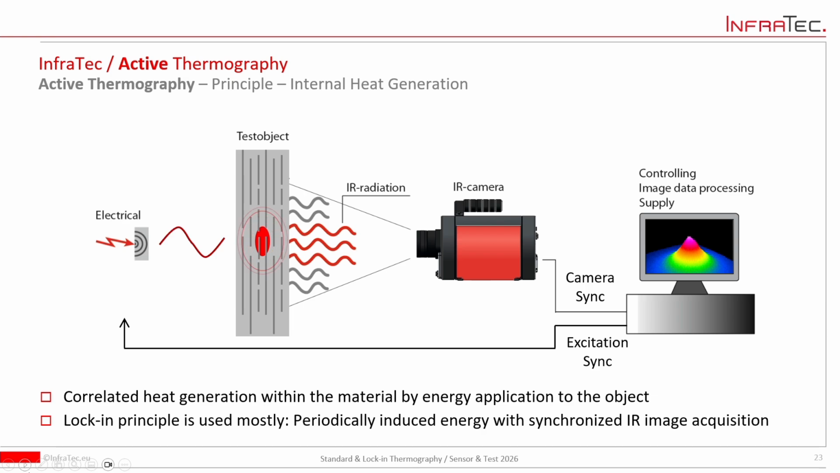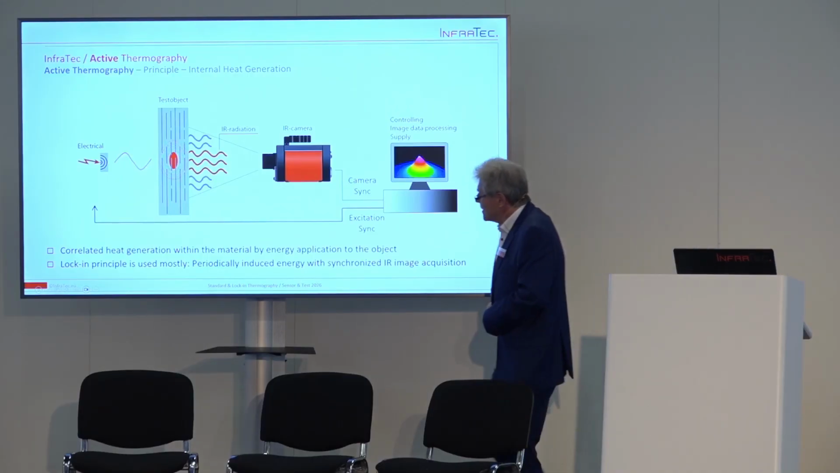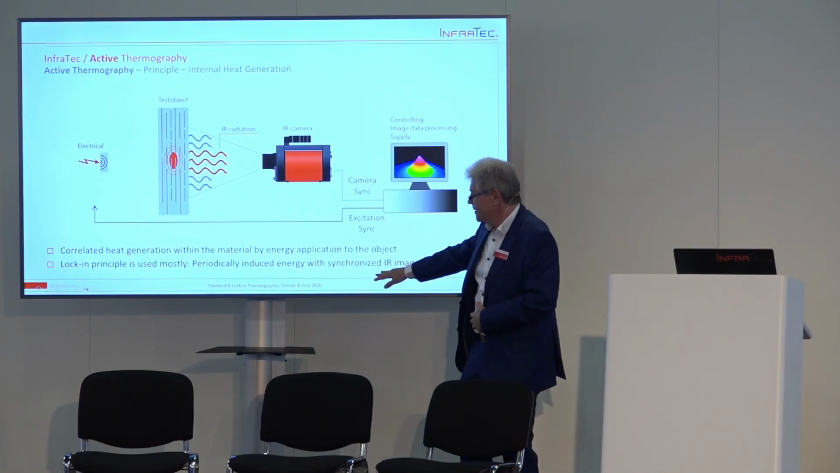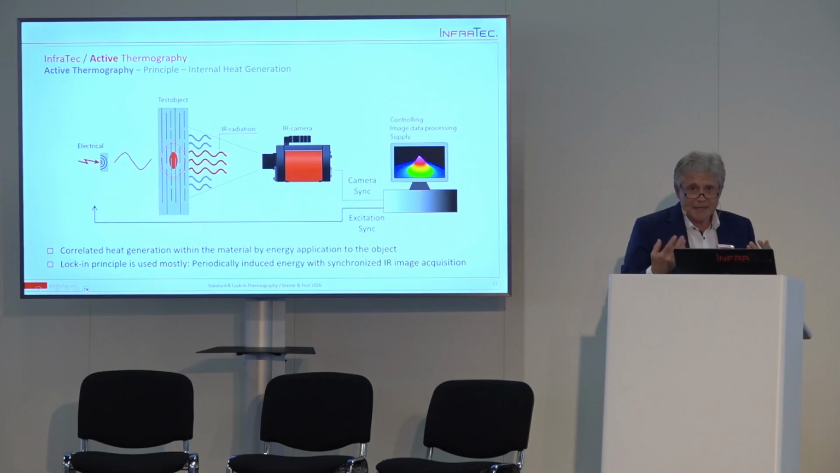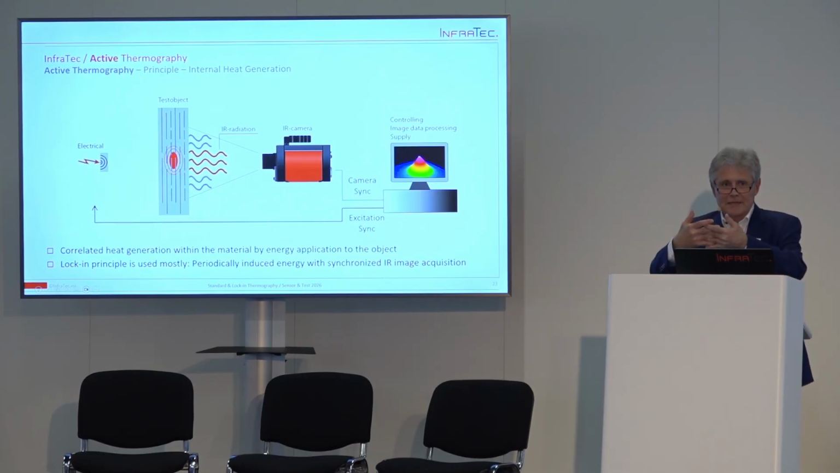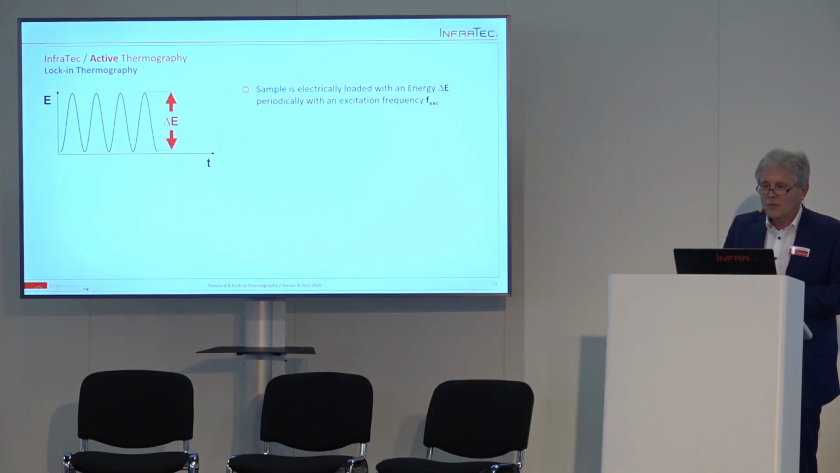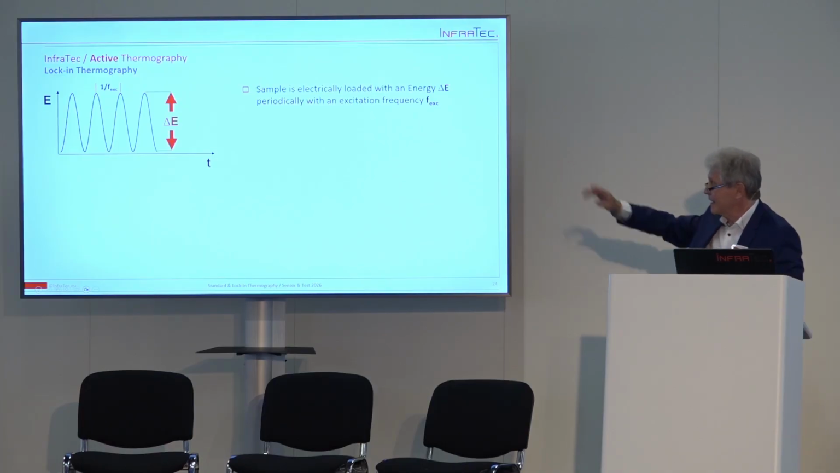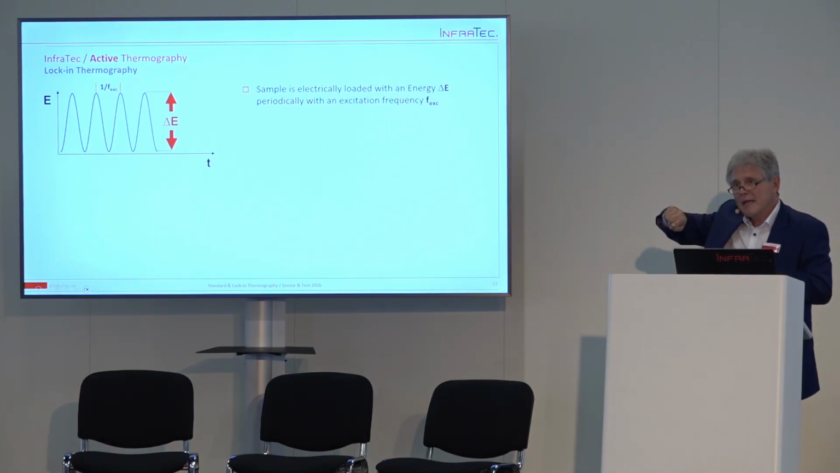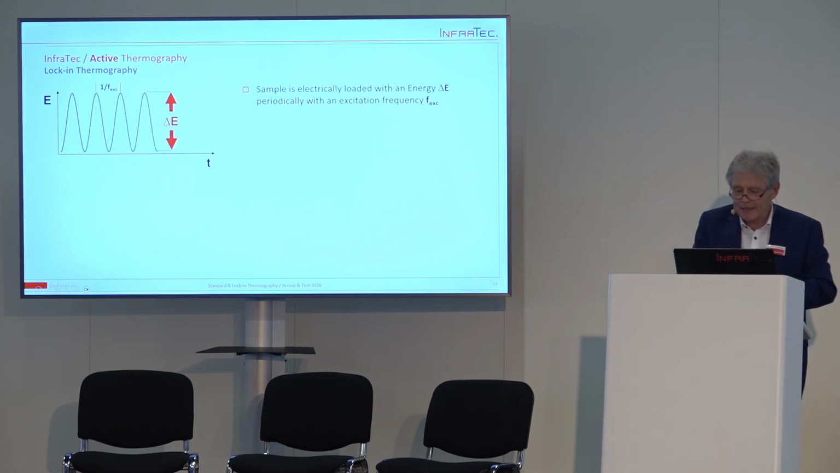Okay, so what is important to know when you want to perform it, you need the lock-in, you need a periodically induced energy synchronized with the IR image. So it means that the excitation frequency and the camera need to be synchronized together. Okay? So what is happening? When you put in some energy in your object with a dedicated frequency, you will create a thermal wave with a dedicated amplitude.